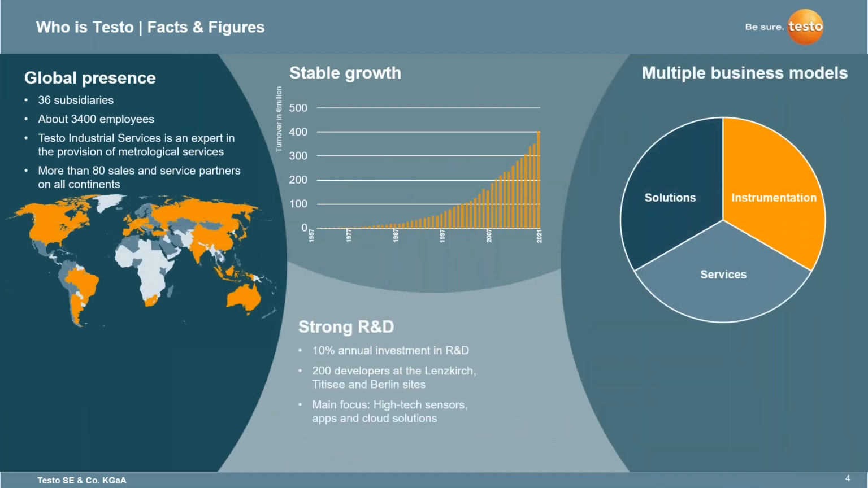So again, who is Testo? Doug did a fantastic job covering the facts and figures. Amongst that, we have about 3,400 employees globally with 36 different subsidiaries, so not just North America, but Testo is a global company. Our growth has been tremendous, as you can see through the graph over the last many years, for the past 60 plus years we've been going. A lot of the unique aspects with Testo is our annual investment: we take about 10% of what we make, and that is always invested back into the company.